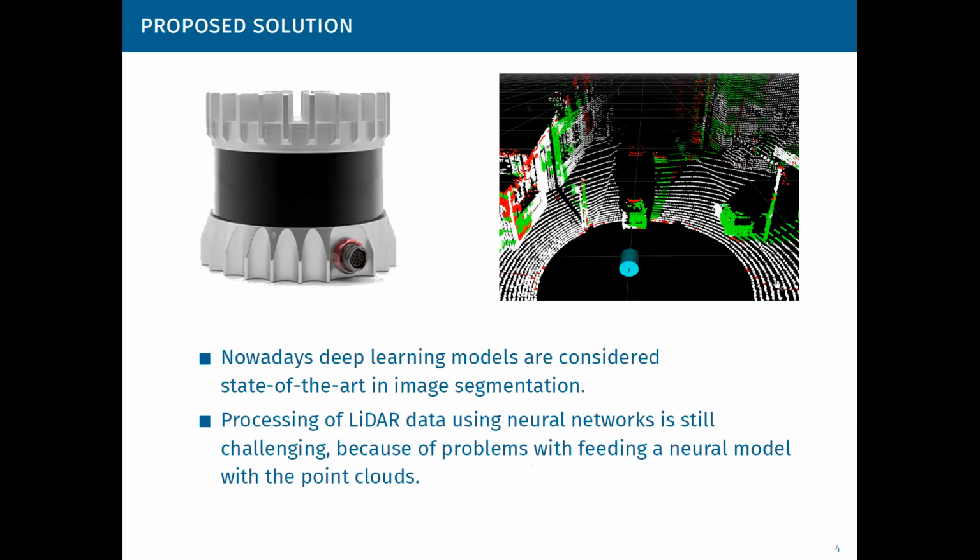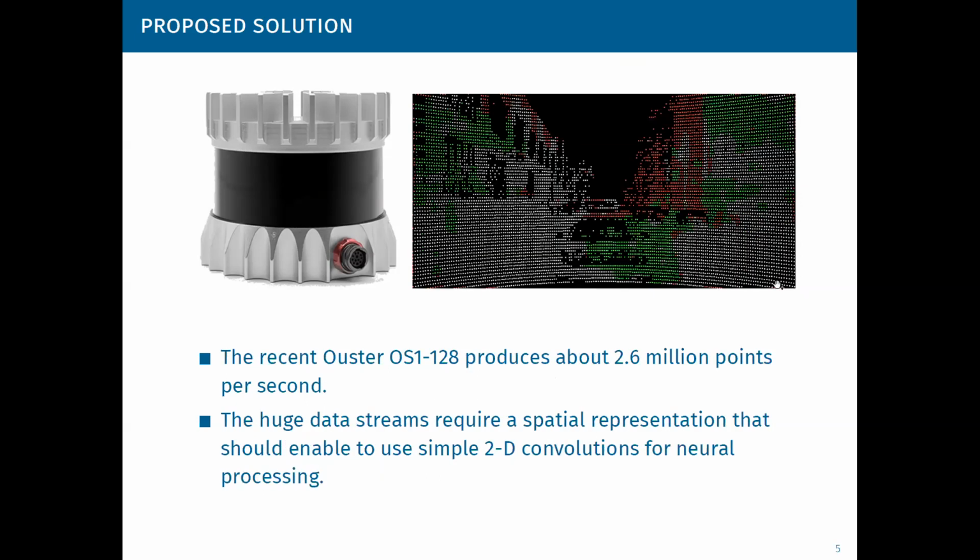Nowadays, deep learning methods are considered state-of-the-art in image segmentation. However, processing of LiDAR data using neural networks is still challenging. A problem is feeding the network with the LiDAR data. In contrast to the structure of images, point clouds are sparse and have a variable point density that depends on the range itself. Because of that, we cannot use very simple flat neural networks like for images.